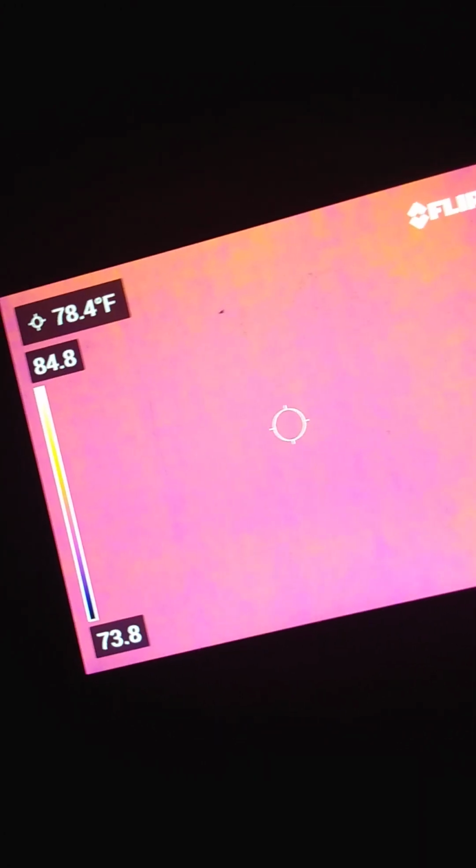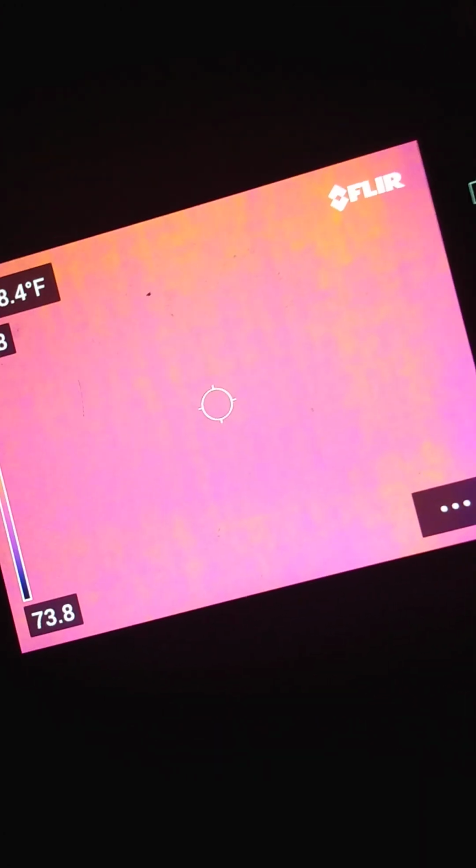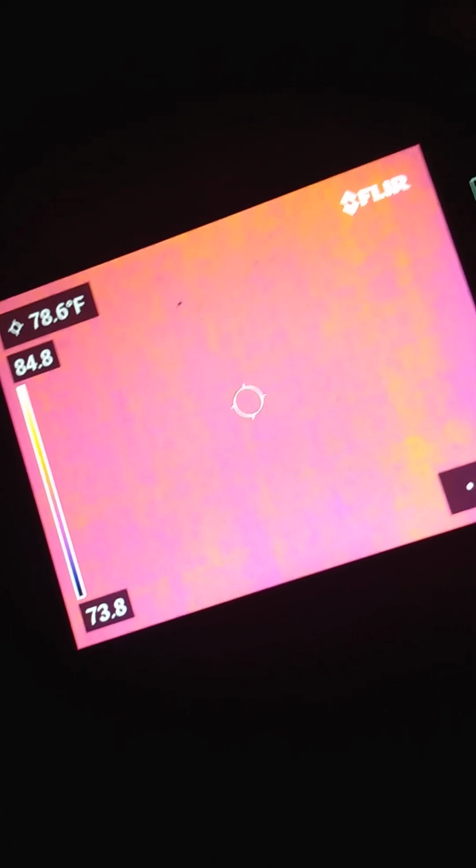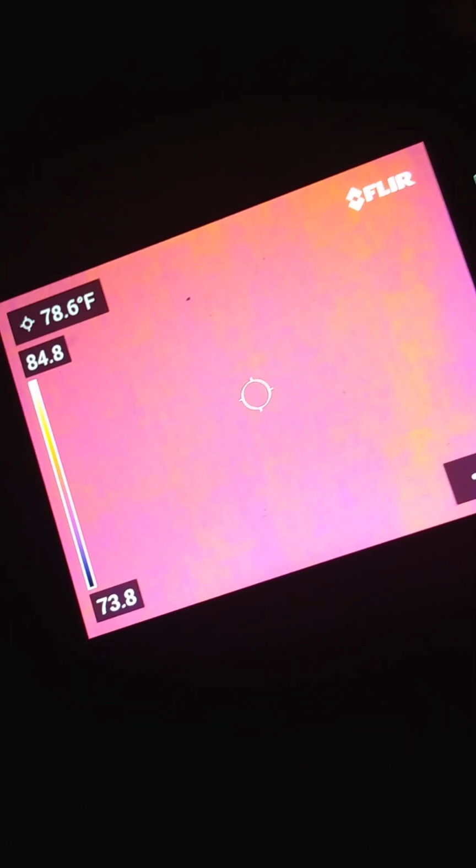It's about .4 degrees Fahrenheit. So the ceiling's pretty well uniform color, kind of like a pinkish orange. All right.